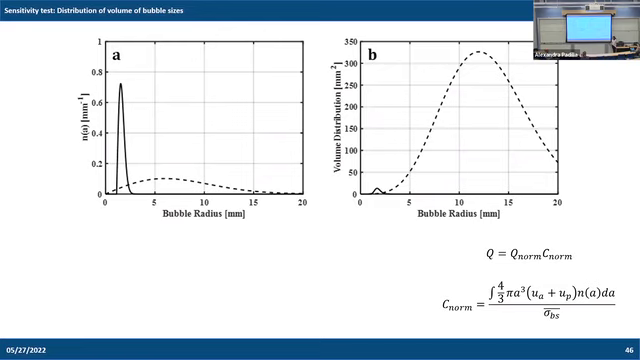Yeah, I would use the equivalent bubble radius, which is based off of a sphere of the same size. I would probably use that equivalent radius, which would give you the same volume in that C norm term. Wouldn't it? Yeah, it would actually. When you say sphere of the same size, is it by volume? By volume.